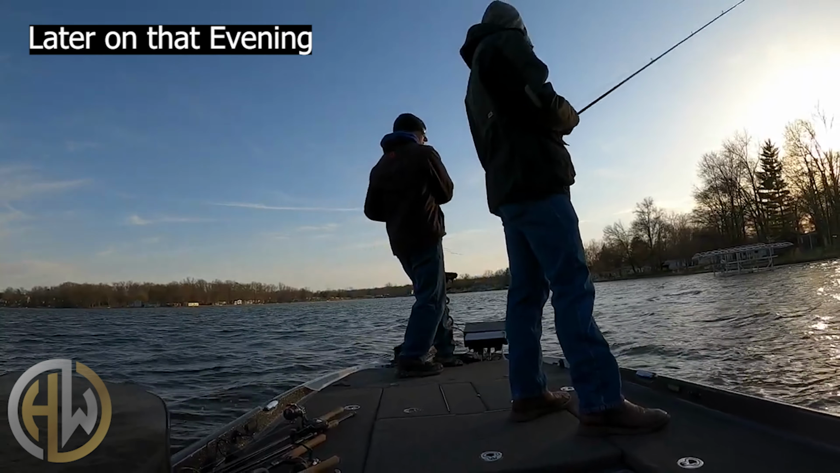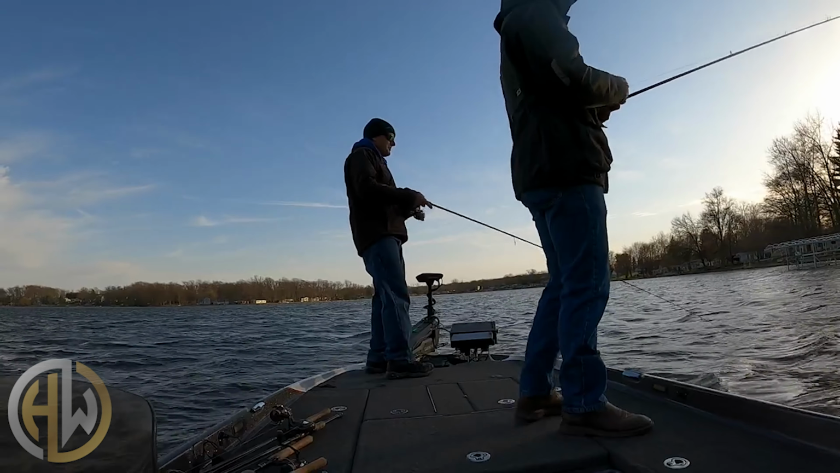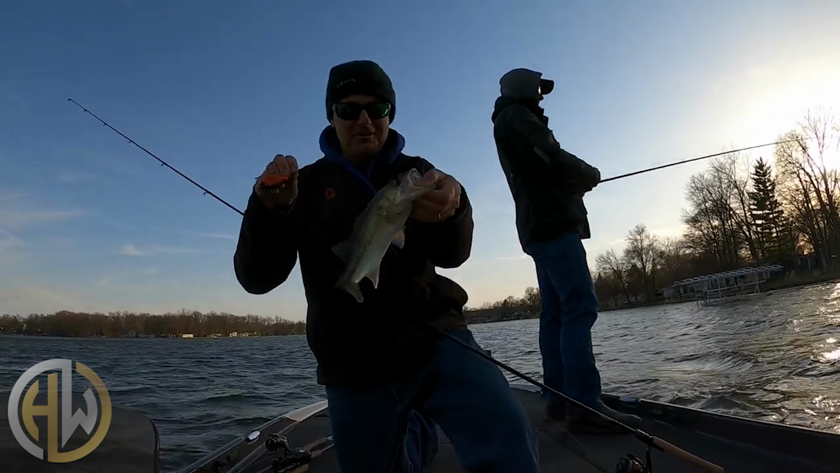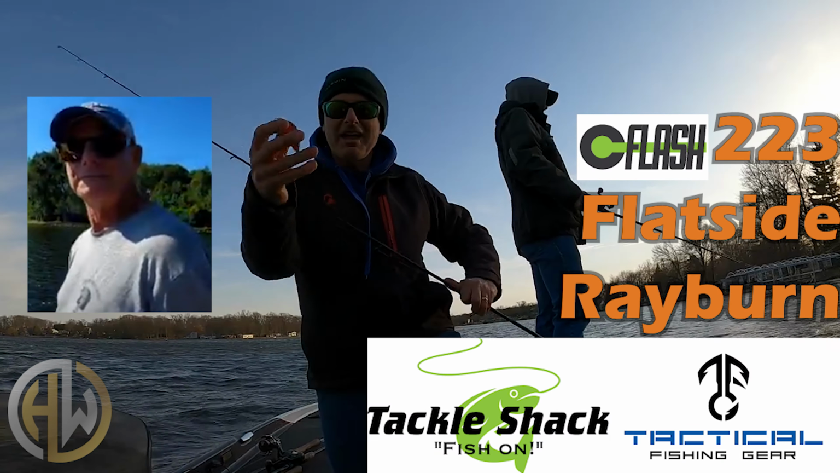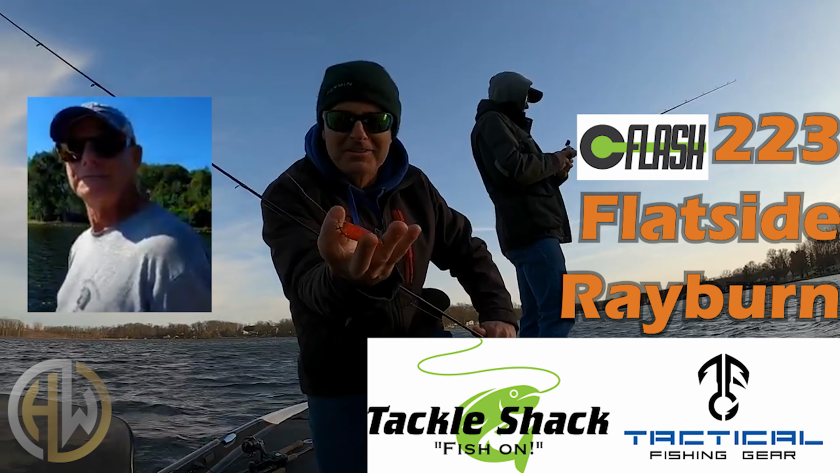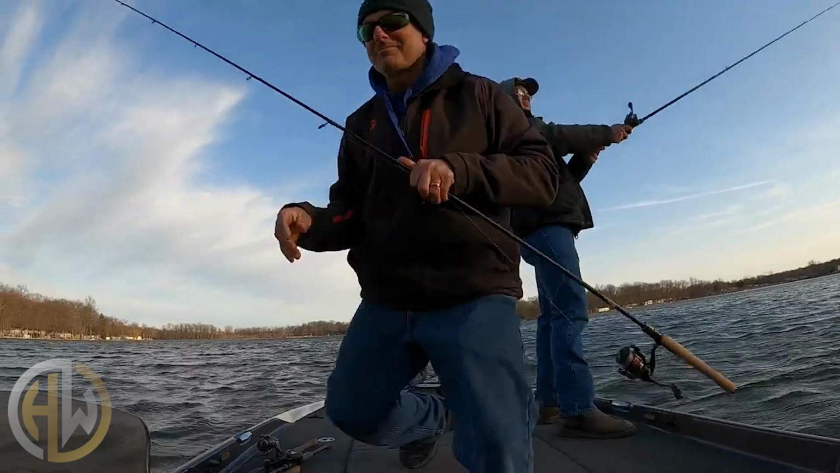Uh-oh. My crankbait fish. Changing up a little bit. Oh, I think that's fish 21, but he ain't very big, but we caught him on a Sea Flash 223, a Greg Mangus special made by Mr. Greg Mangus. Sea Flash 223, that color's Rayburn. This little bait's been hot this spring.